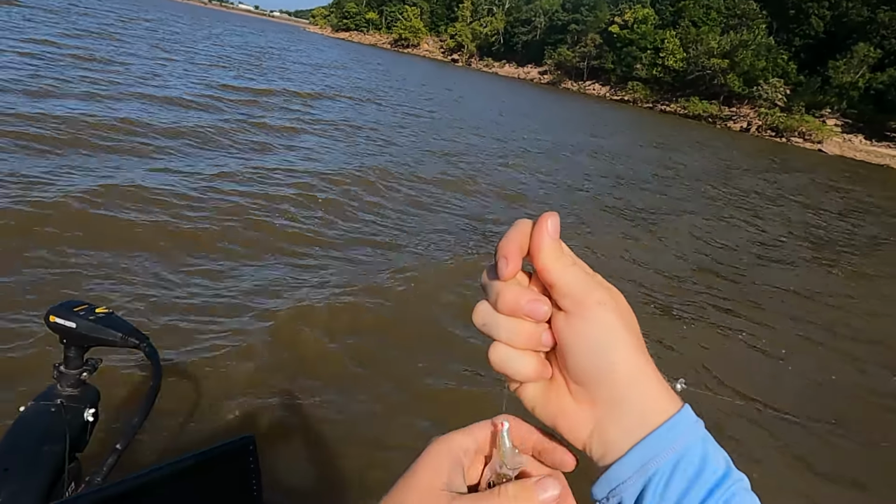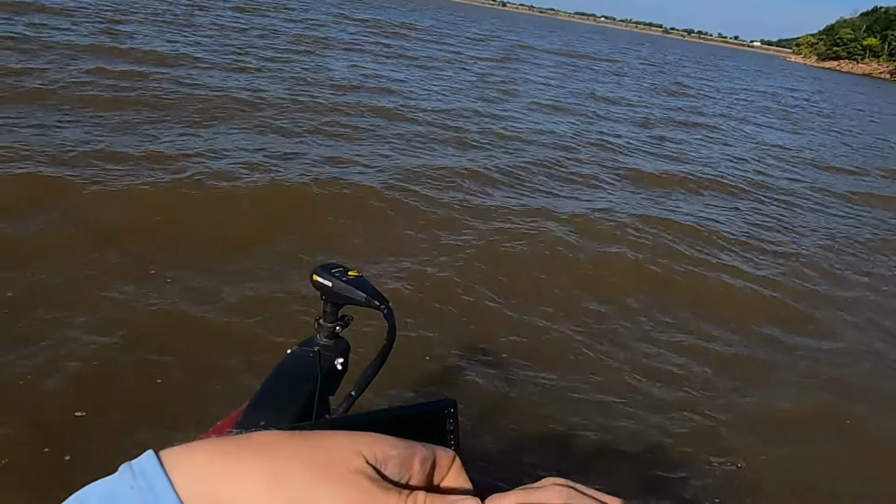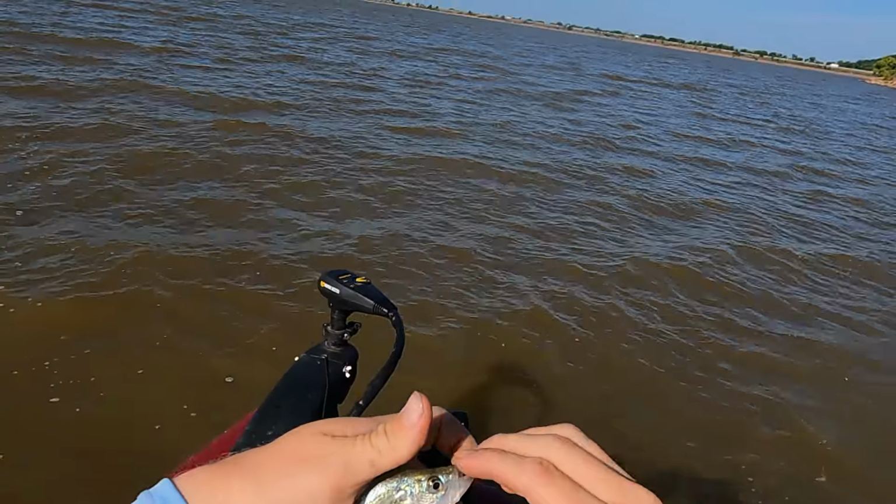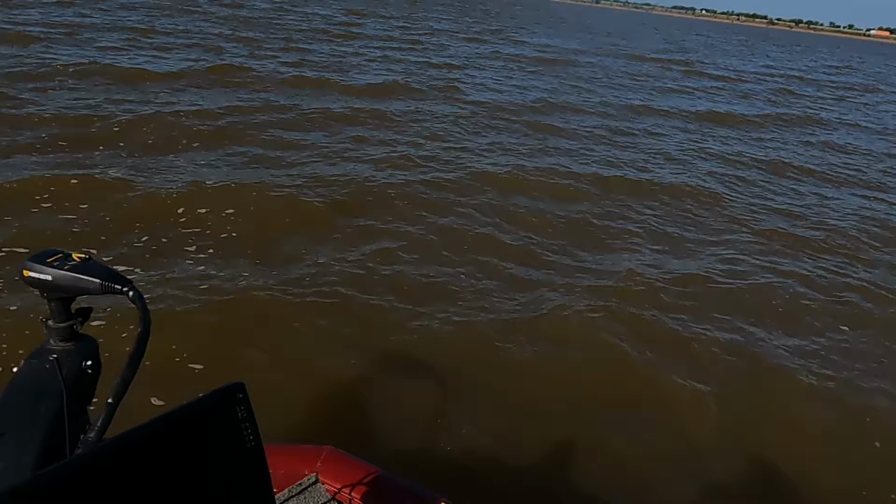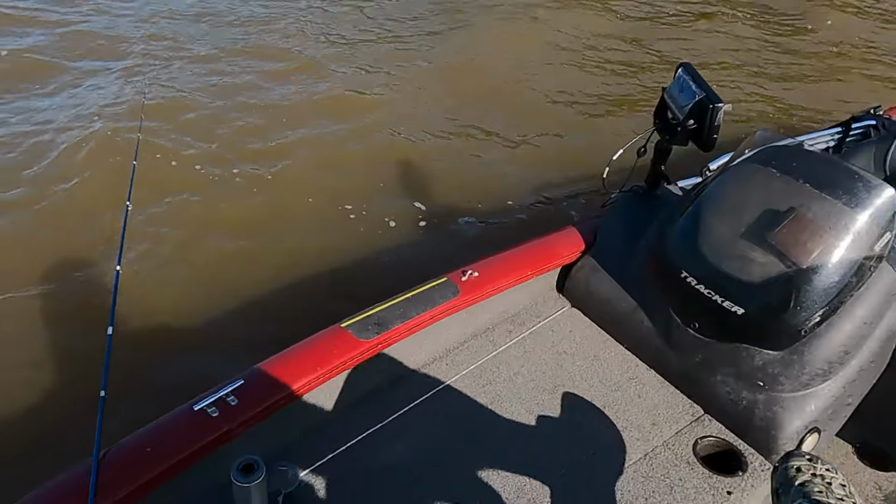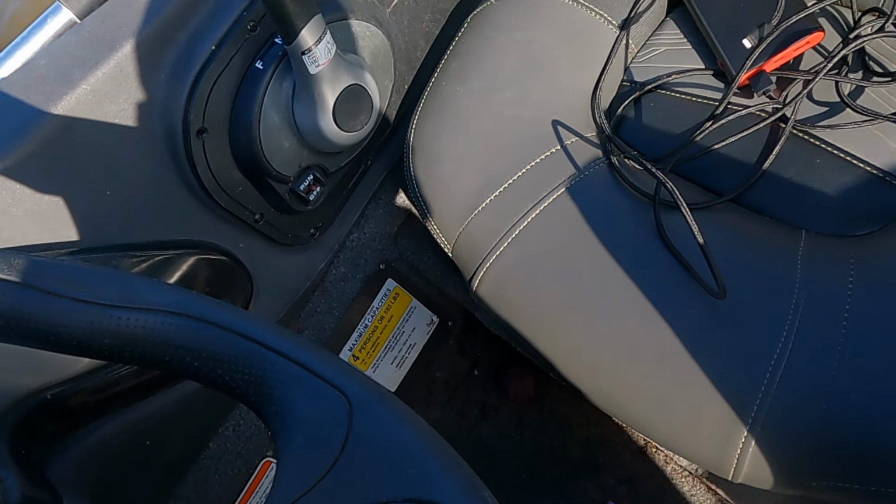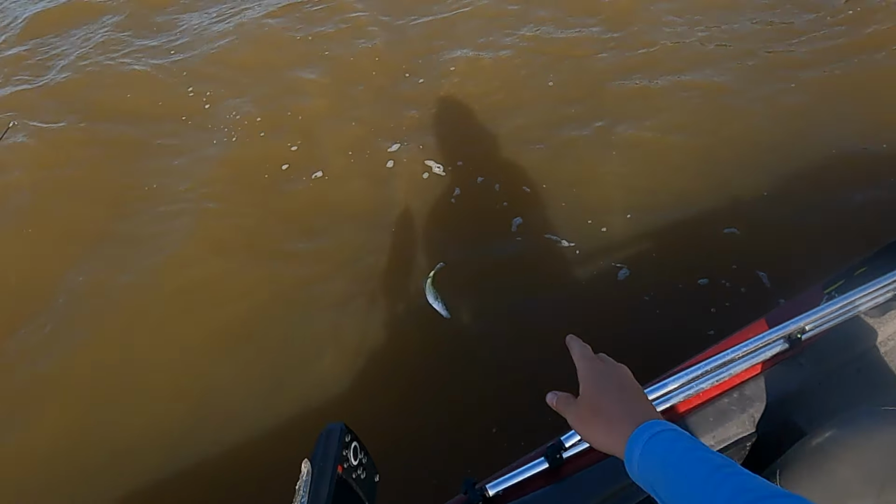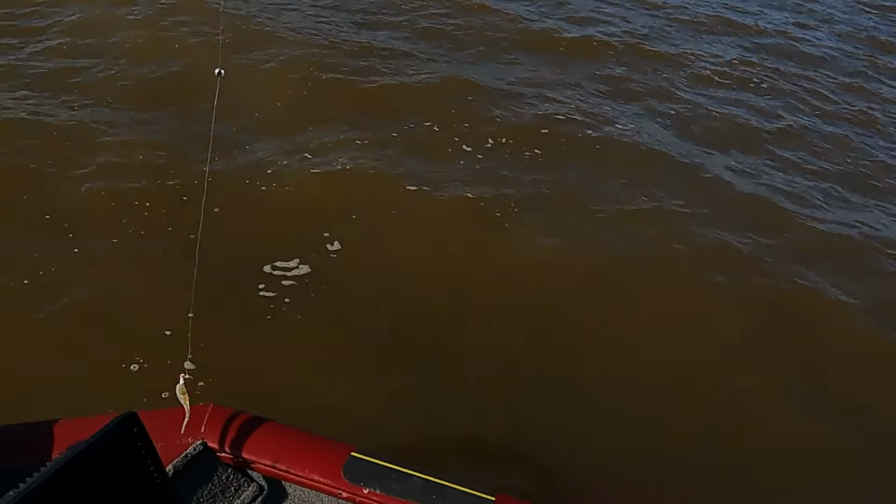Might be the smallest crappie I've ever caught in my life. He's lucky I ain't flathead fishing. Get off there, man. Look at that sucker. I can barely pick him up. In the words of my girlfriend, that's cute. He's gonna go for a ride. Ready? Oh, no, no, no, no. Oh, gosh dang it. I'm sorry, buddy. I'll gently release you. There he goes. He made it. He swam off. He's good. He does have a story to tell, though.